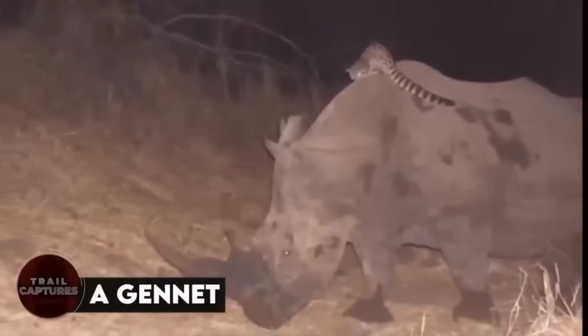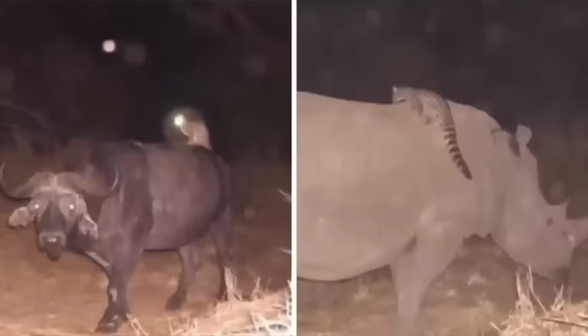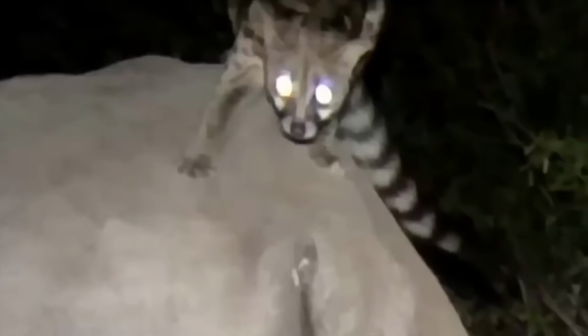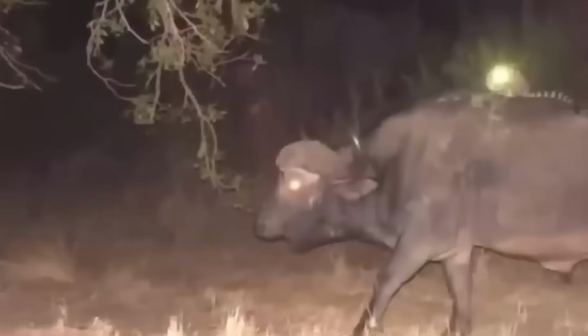A genet. When these pictures went viral online, they really got people talking. They show a little cat sitting on top of some big animals, which surprised a lot of folks. Nobody could believe how chill the cat was about it. Some people even made jokes about the cat being the boss of all the other animals. But then some experts gave their two cents and said that the cat, which is called a genet, was likely using the other animals as a lookout point to find prey. That's pretty clever if you ask me.